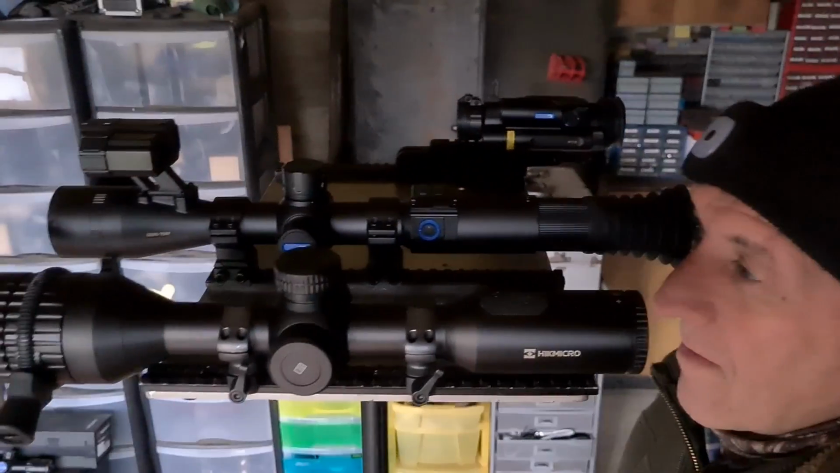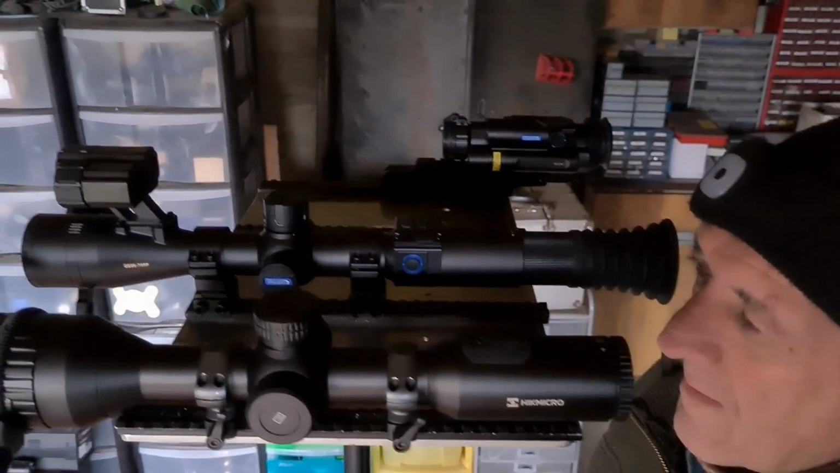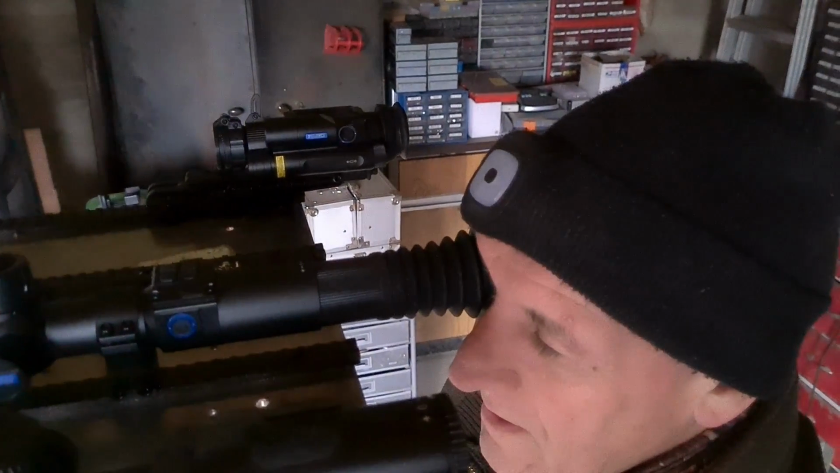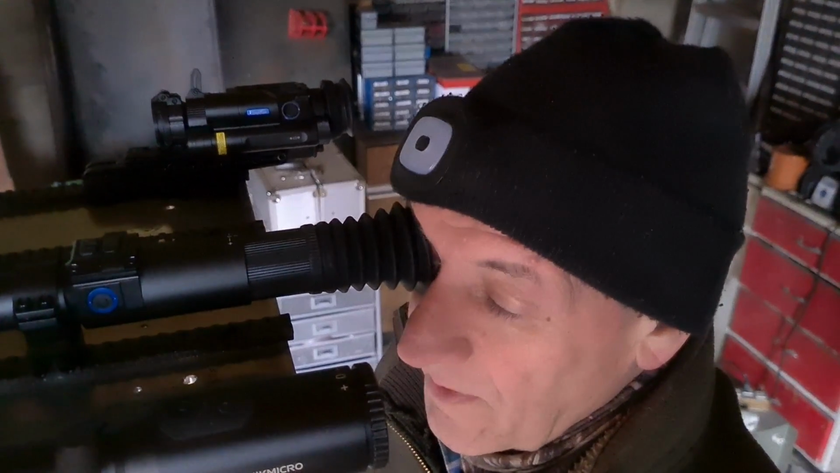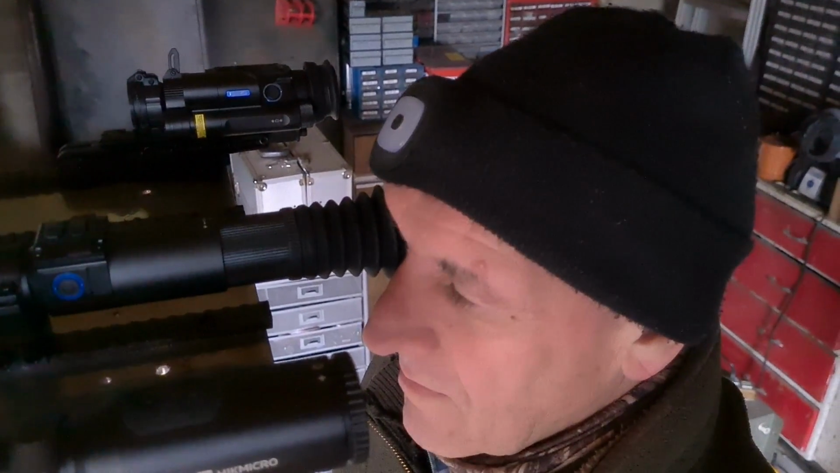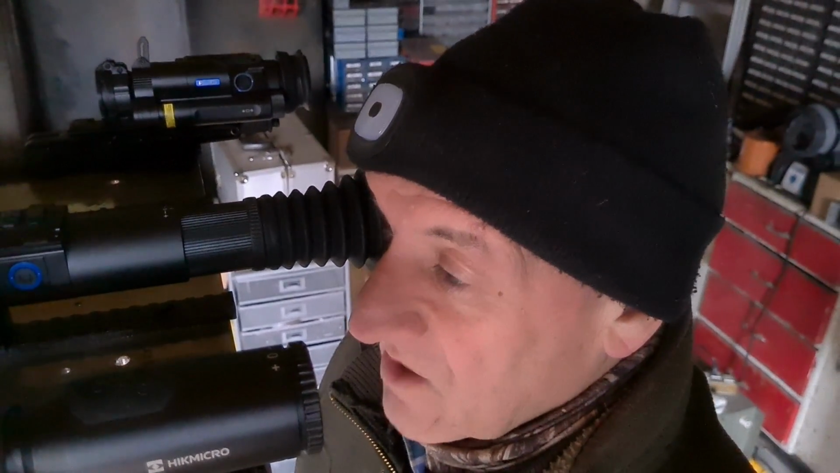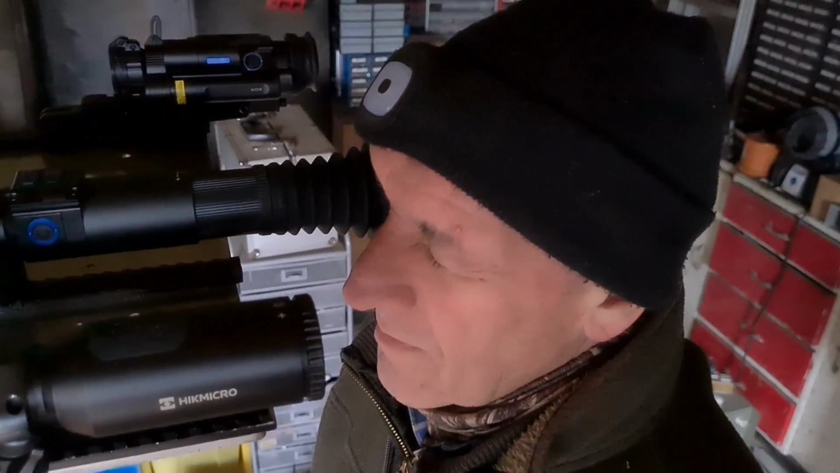So one more test we had to do was pop the rubber eyecup back on the rear of the new Pard DS35, and it's perfect, isn't it, Bruce? Yeah, it's absolutely spot on. My eye is actually just touching the rubber of the eyecup. You're not compressing it. I'm just touching it. So basically, my face is blocking out any light coming all the way back up through the display. If I was shooting with this, the rats wouldn't see me with any face illumination.